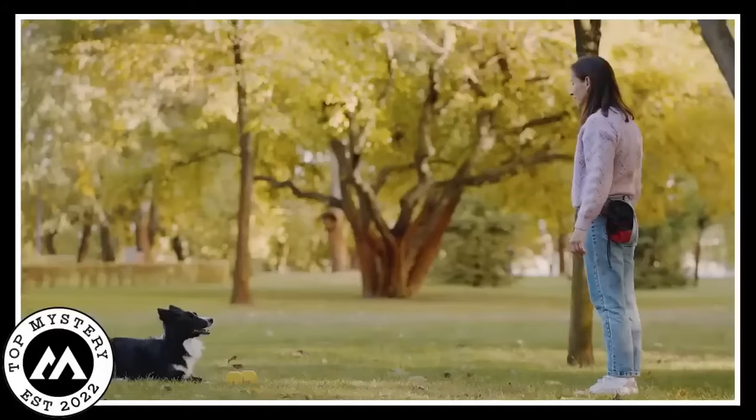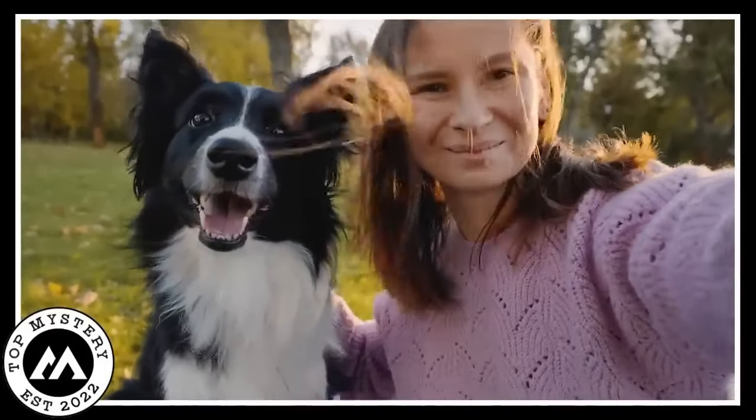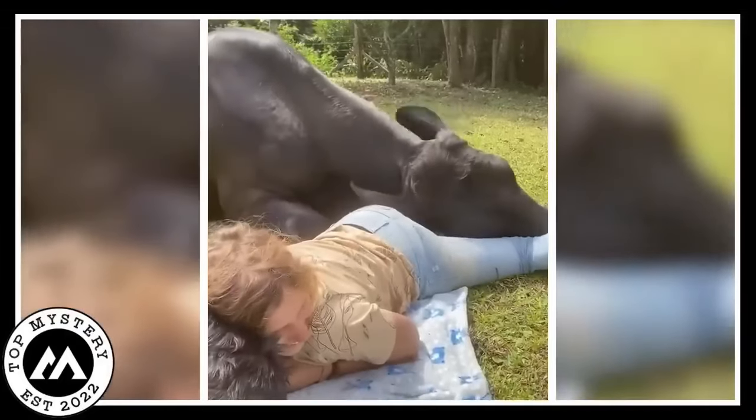Friendly cow. Alright, get ready for the sweetest scene ever. So, there's this baby in the garden, right? And guess who she's hanging out with? Her dog and a big, gentle cow. It's like a mini animal party.